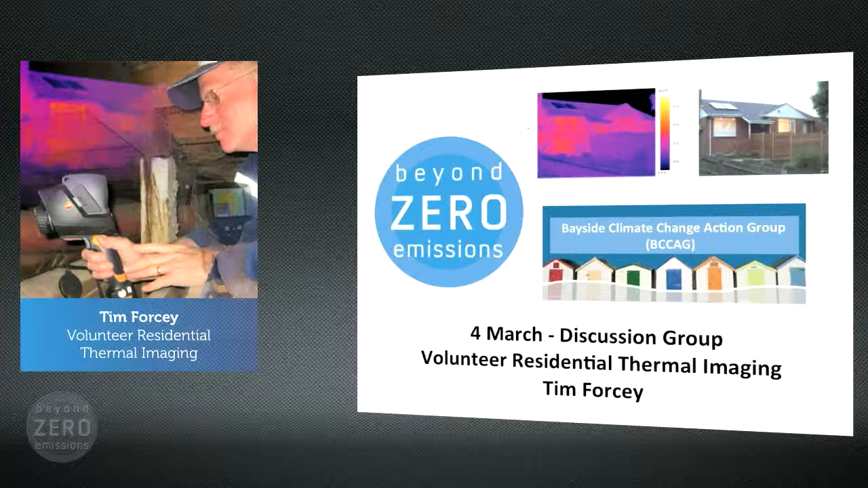Where can I get one in the city of Yarra? Like a library or something? They're ideal items to be purchased by groups, aren't they? Be given out to members or something. The ATA, for example, they purchase one. Alternative Technology Association. There's the Yarra Energy Foundation. Bayside Council has one for their residents. Charlotte has one.